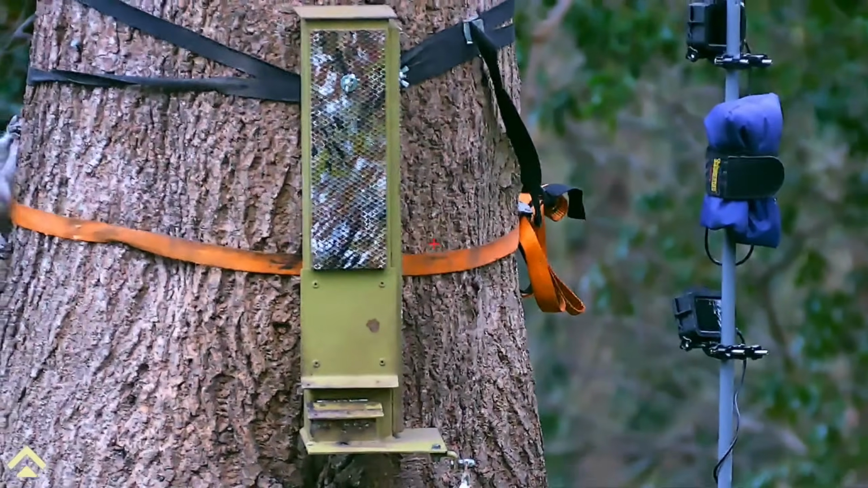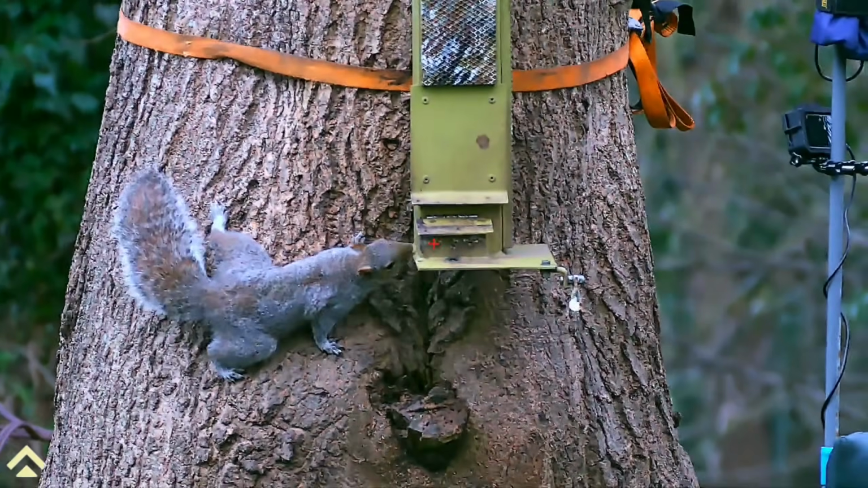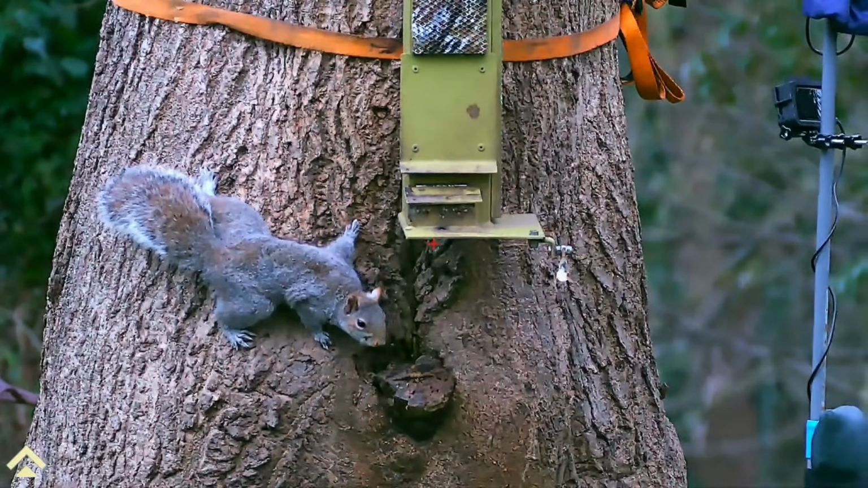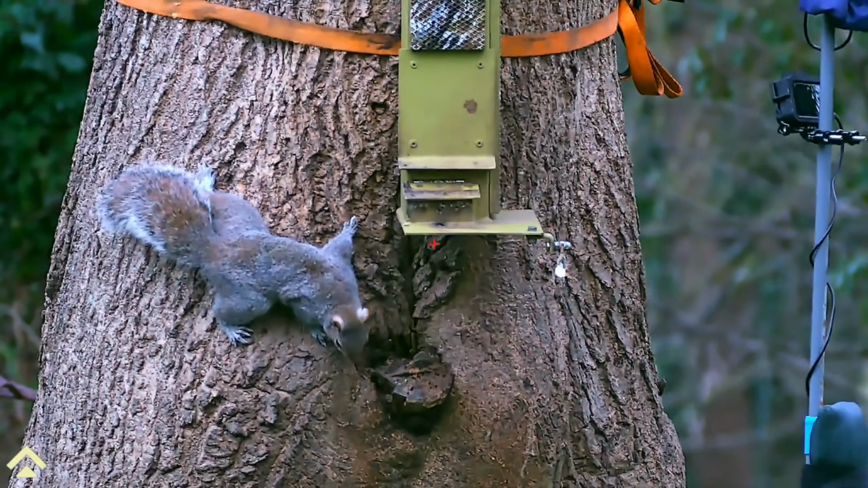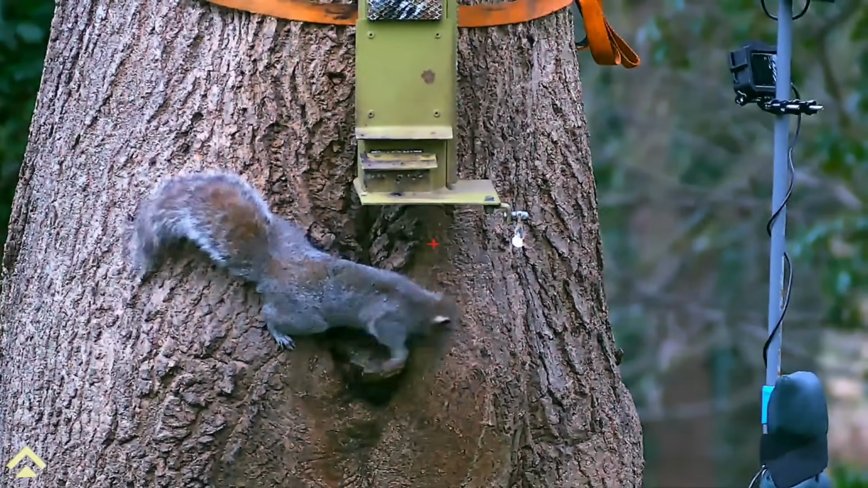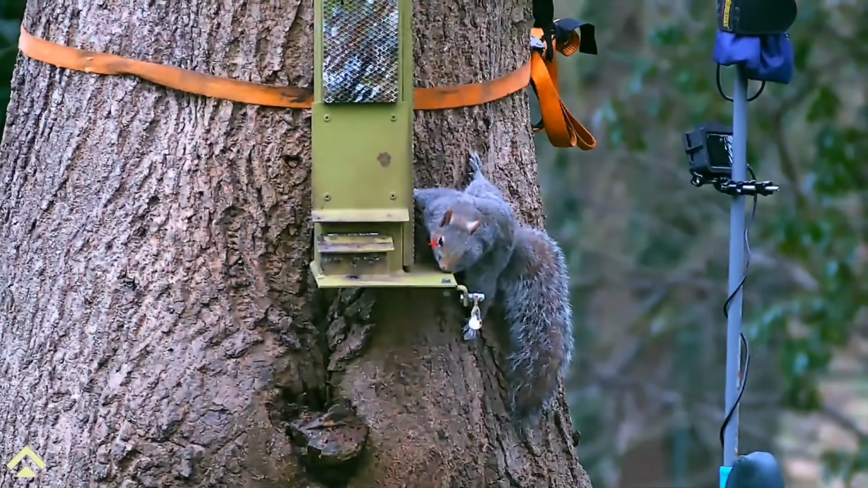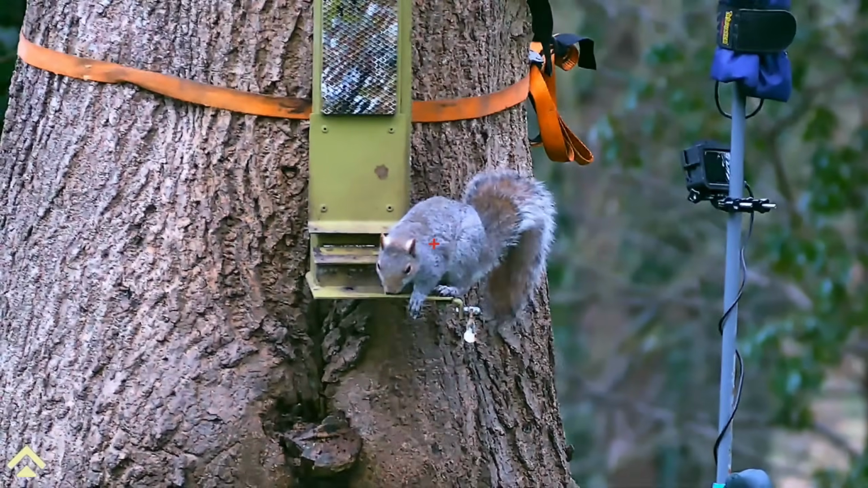This morning I'm back out on one of my permissions about 3 miles from where we've got our red squirrel colony. This is a residential permission. It's not massive, but after checking the trail cams we're still seeing 1 or 2 and occasionally 3, so I thought I'd pop out this morning and see where I could pick up.